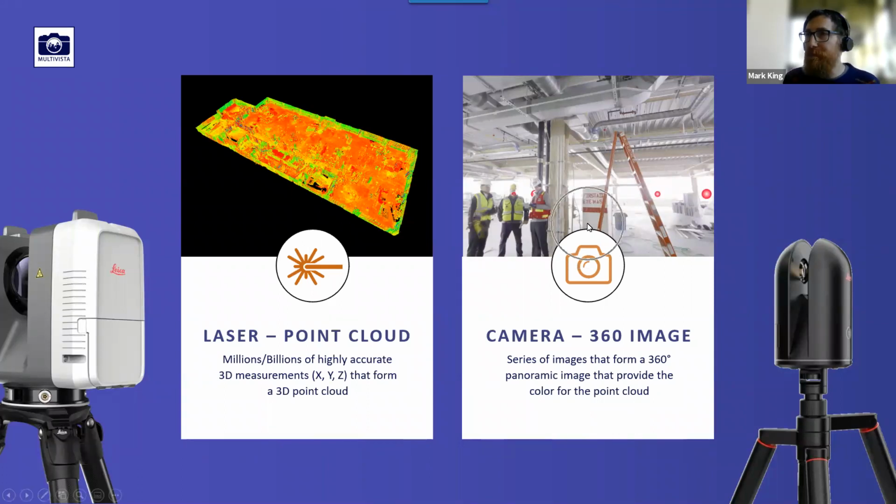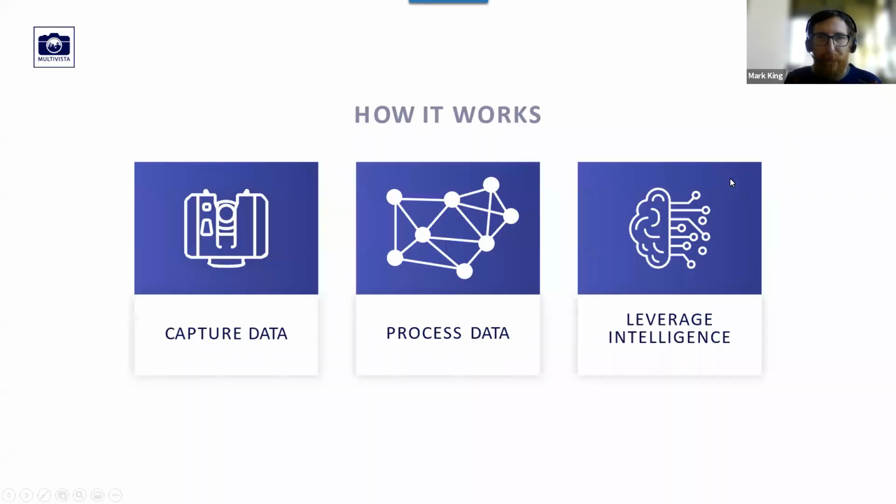Obviously, with cameras, you need light, so the better the lighting, the better the imagery will be. But the laser element doesn't need any light. So we can go into a room and scan it in complete darkness, and we'll get an accurate 3D picture of what's going on in that room. We wouldn't be able to take images, but we would be able to take a 3D picture.